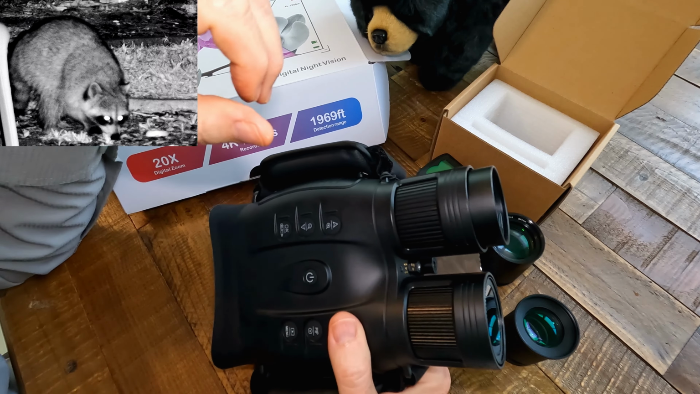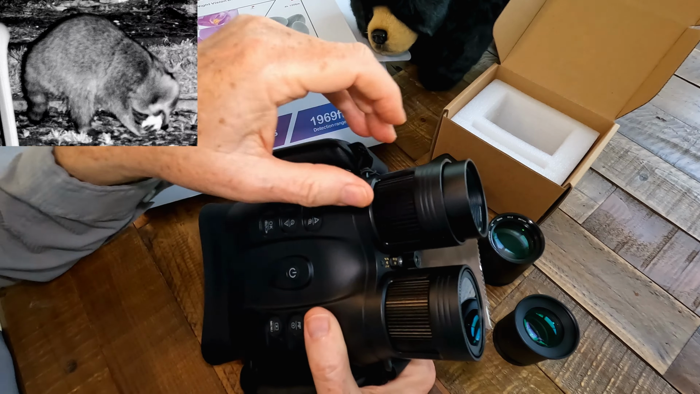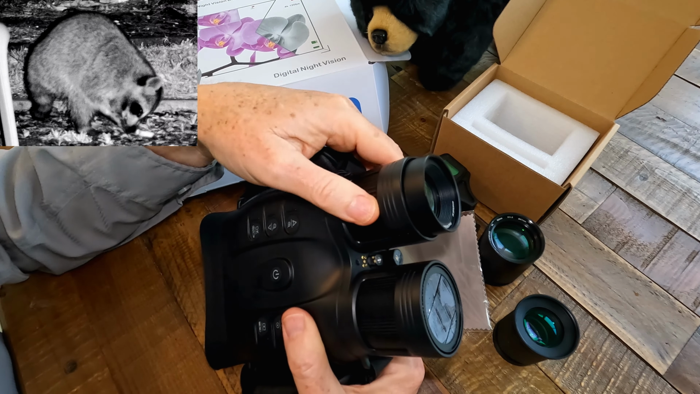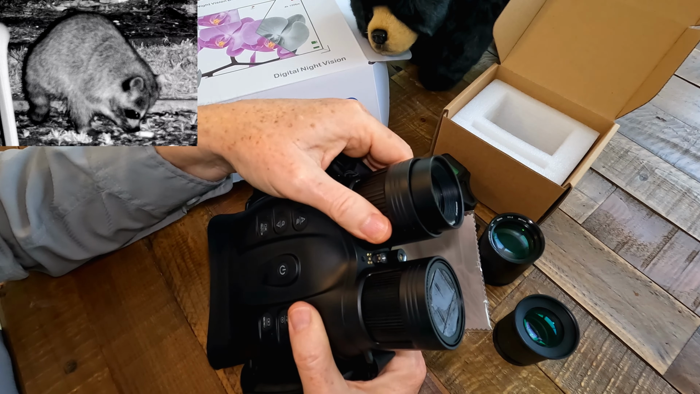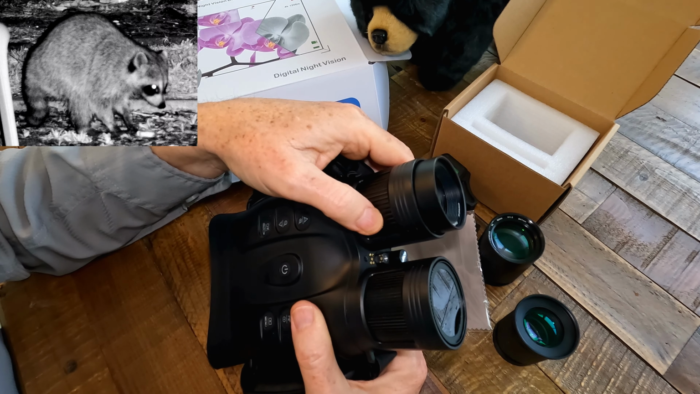So we've got the Screech Owls out nesting now. So what better way to test this out? So I've shown you how easy it is to swap the lenses in and out. We'll go out and get some video tonight of the Screech Owl action, and you can see just how detailed this night vision binocular system is.